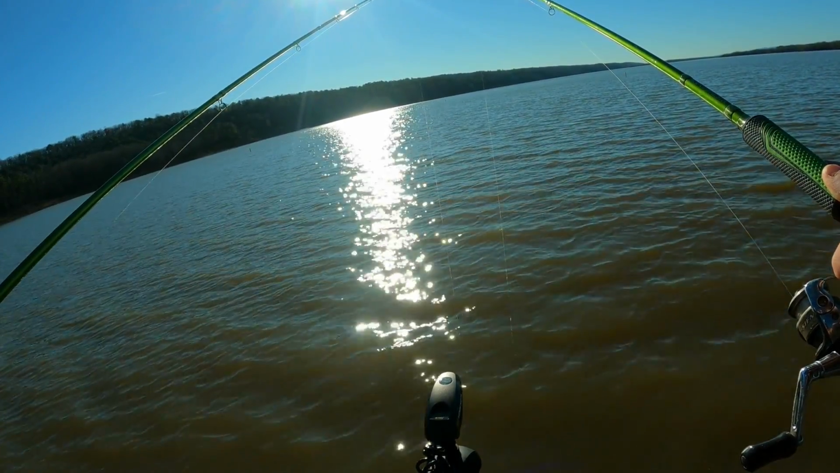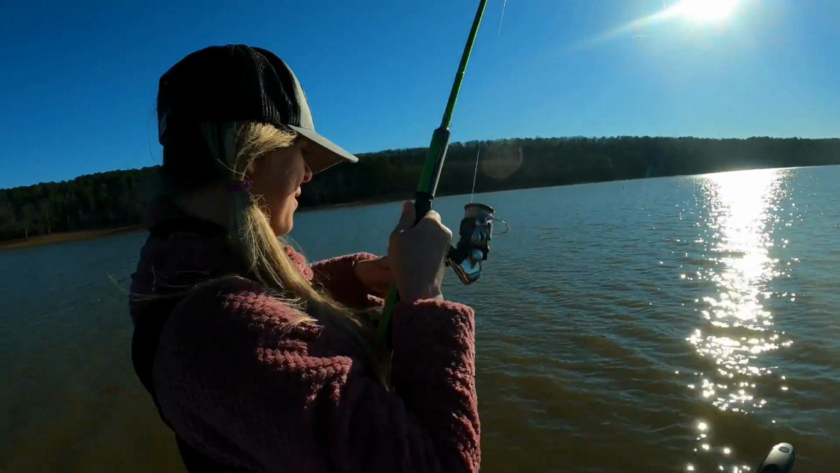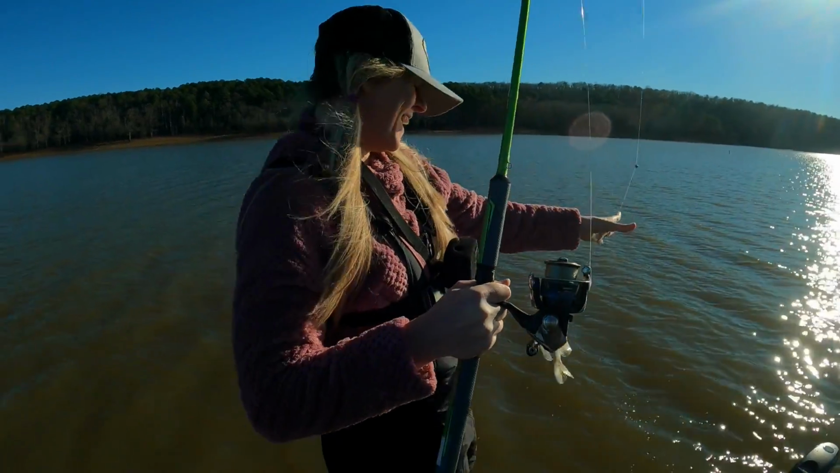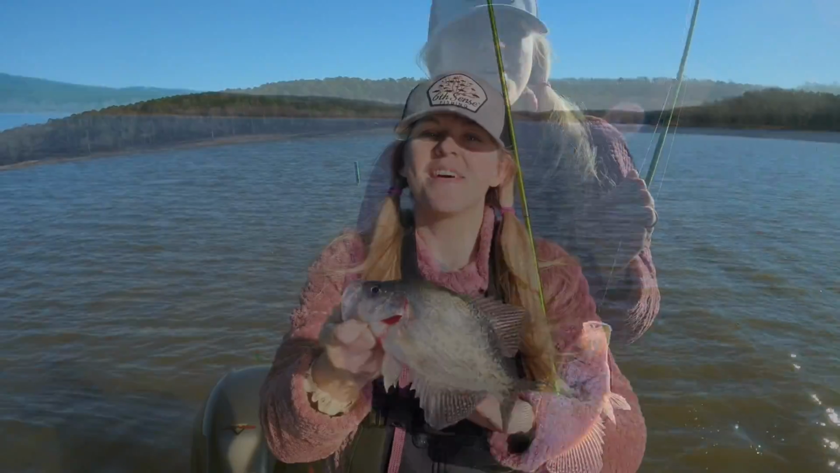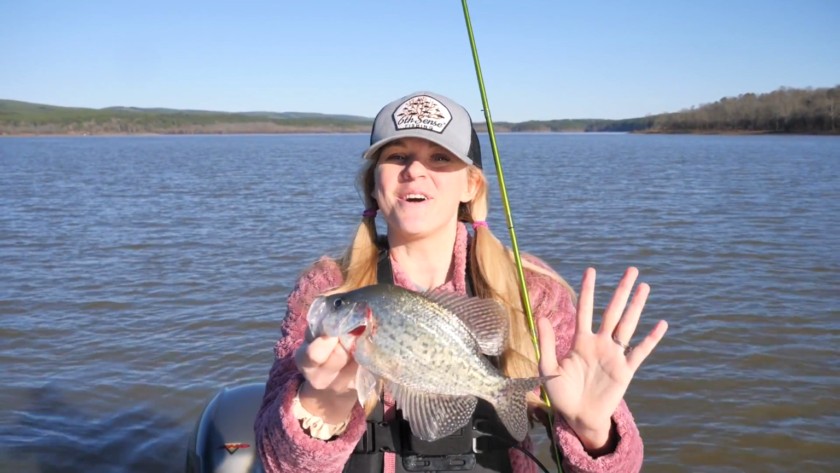Okay, look. See right there? He's coming to get it. Twitch it. Yep. Oh, Daddy, big one. That's a good one. Feels like... pull him up. Yes! Woohoo! That was sick. That was so cool watching the fish on the graph eat the jig off the bottom. Man, that's just so much fun.